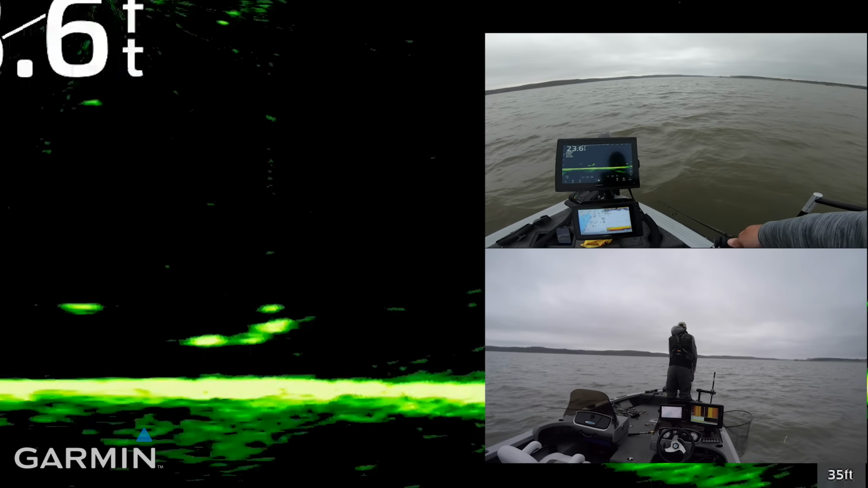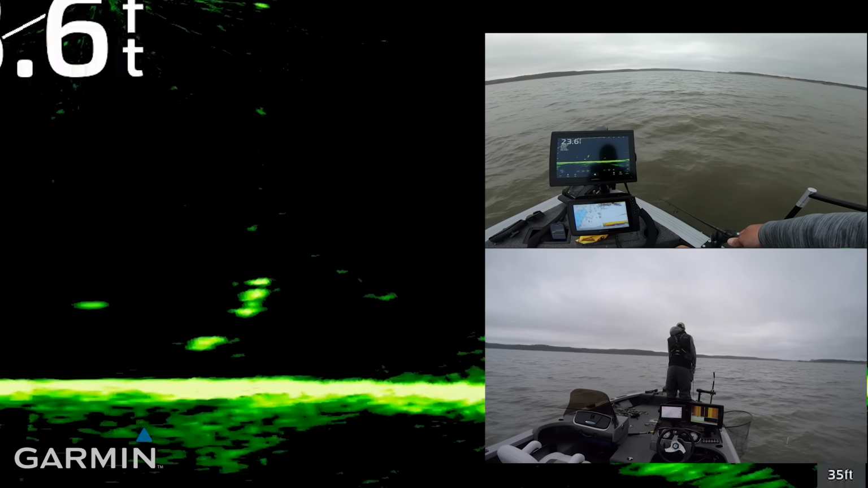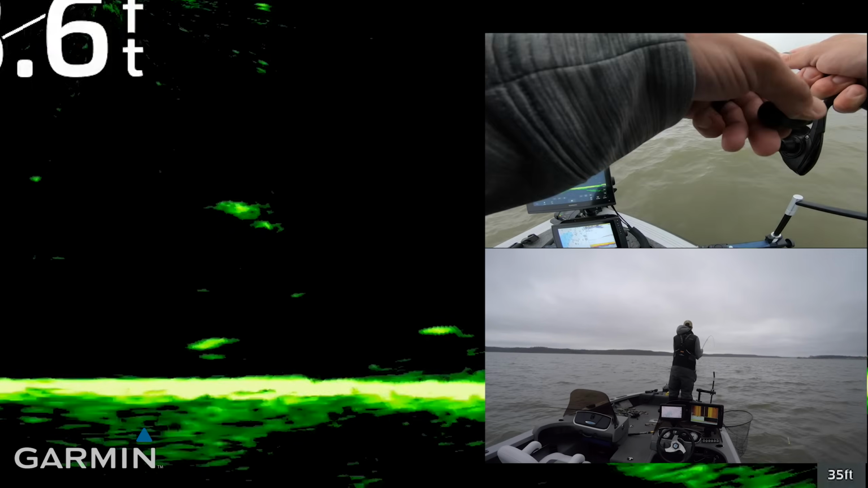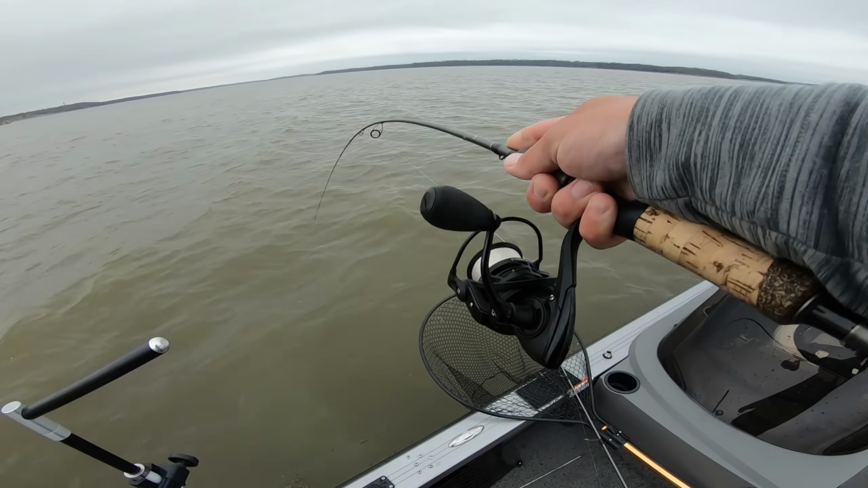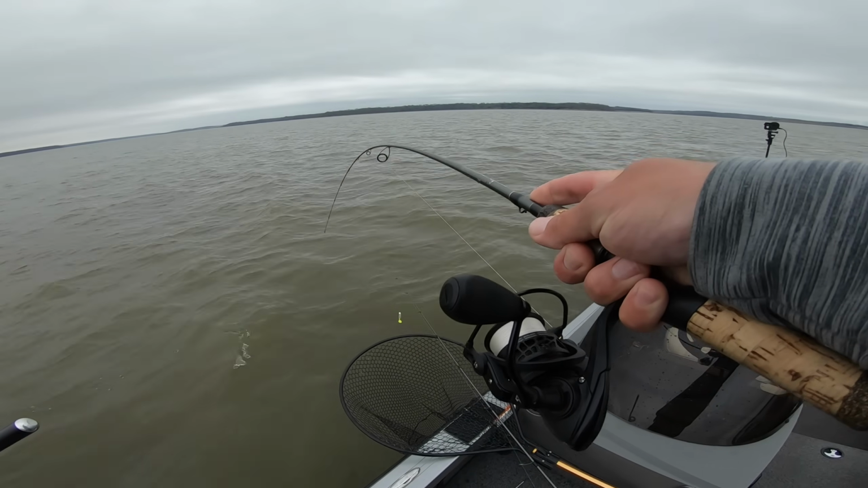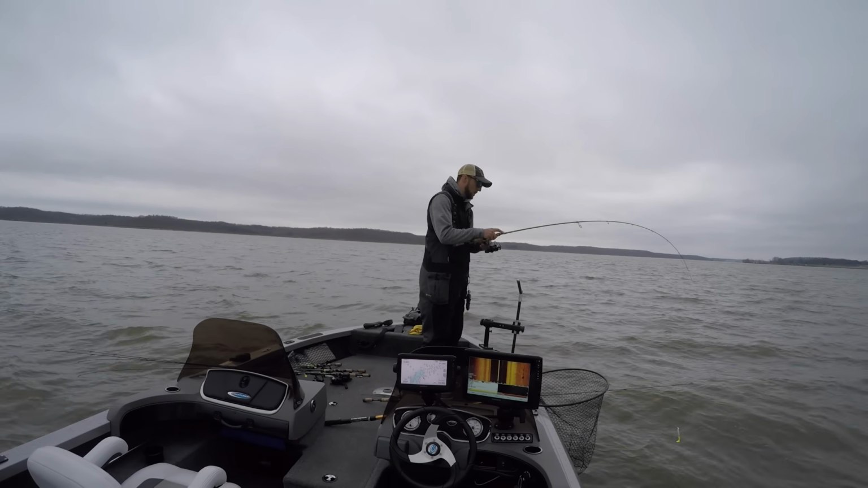Slowly but surely let the fish close the gap, pull it away from him, and got him. God, that's so predictable. Woo! Let's not lose this one. How about that? Maybe, potentially. He's gonna just do whatever he wants. He's trying to come off so bad.